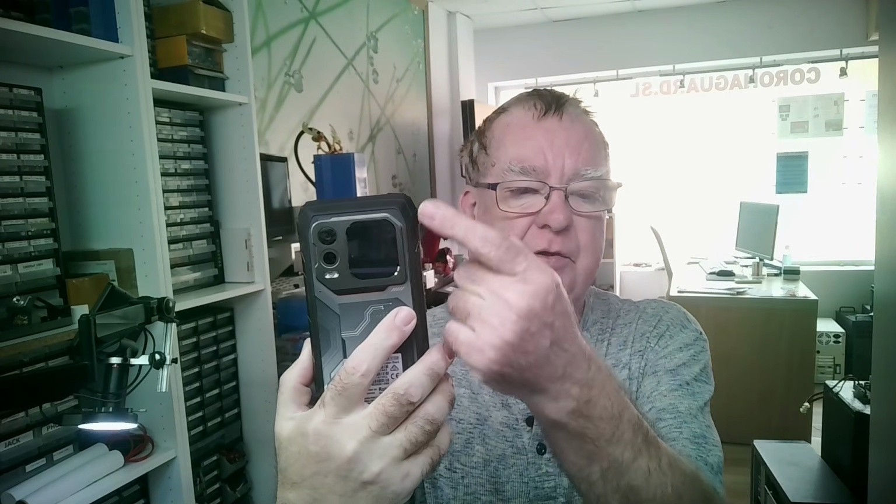I've looked at the Blackview phones before. You can see clearly these have two cameras. So we have an infrared camera and we have an optical camera. And they all have the same advantages and the same disadvantages. The main disadvantage with these phones, because we have the two cameras and we don't have a macro lens, is this is not ideally suited to close-up PCB work. We can see that.